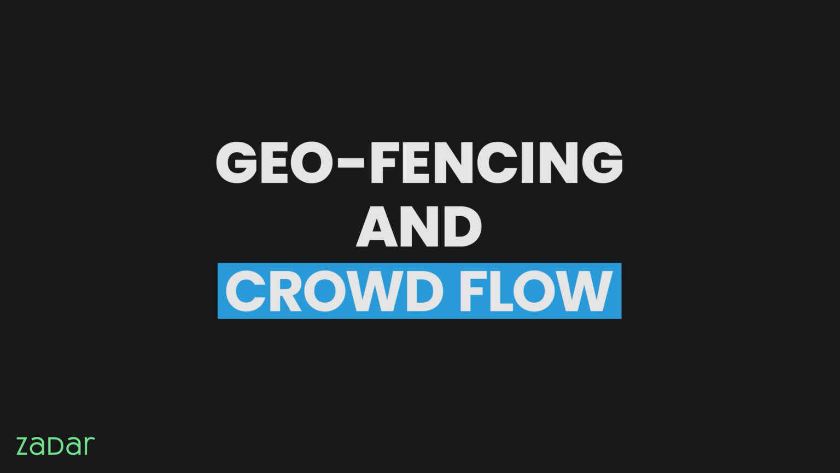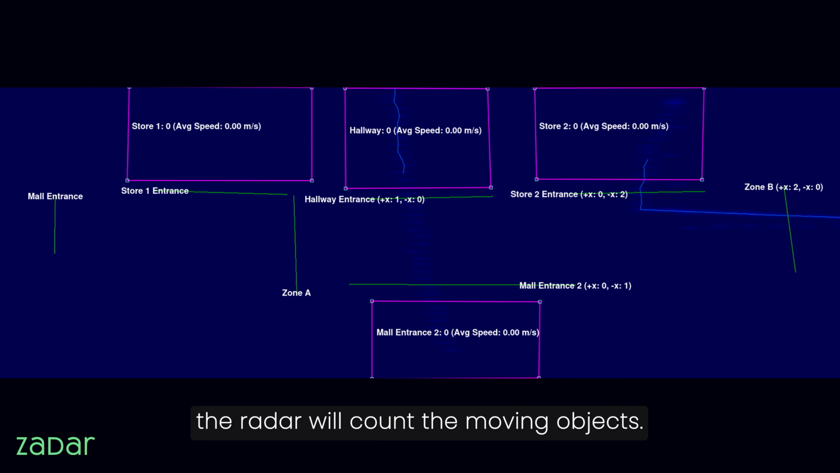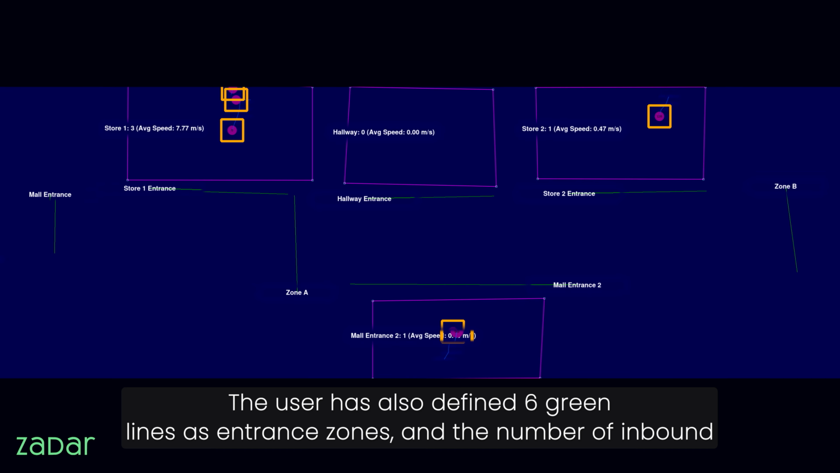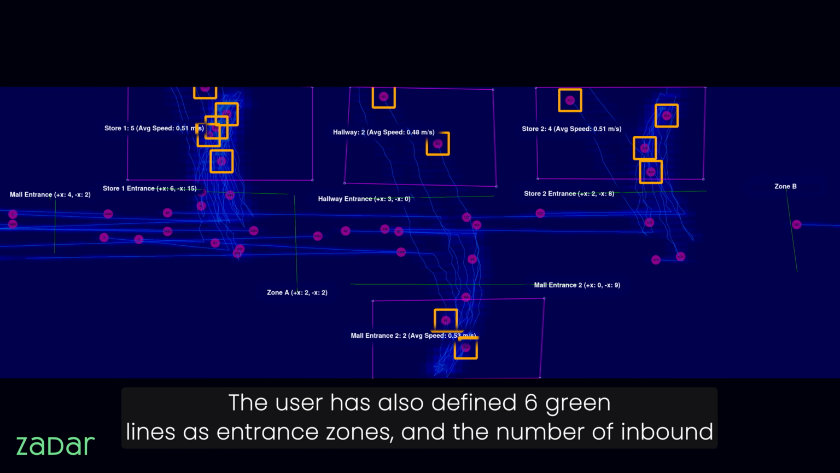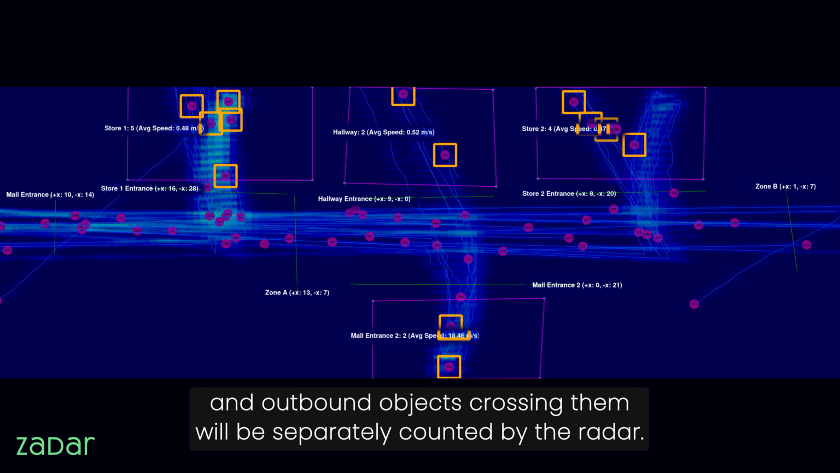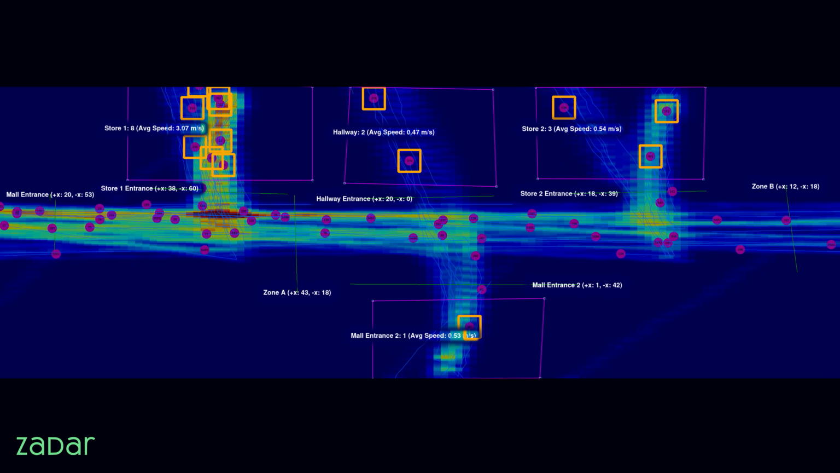Geo-fencing and crowd flow. Define zones. In this scenario, the user has defined 4 pink zones within which the radar will count the moving objects. The user has also defined 6 green lines as entrance zones, and the number of inbound and outbound objects crossing them will be separately counted by the radar.